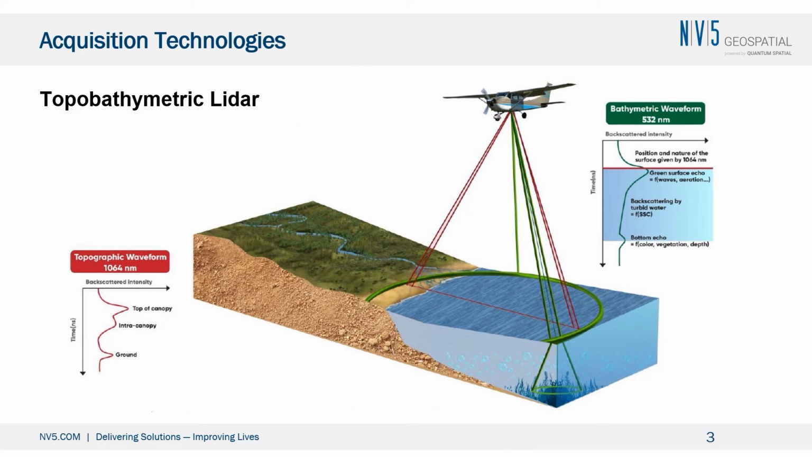So the first acquisition technology I'm going to talk about is Topobathymetric Lidar. It's a 2 wavelength system. One shoots in the near IR wavelength and is absorbed by water, while the green or bathymetric waveform is in the green wavelength and can actually penetrate water. Pretty much the same principle, super fancy laser rangefinder, bounces off stuff, comes back to the plane.